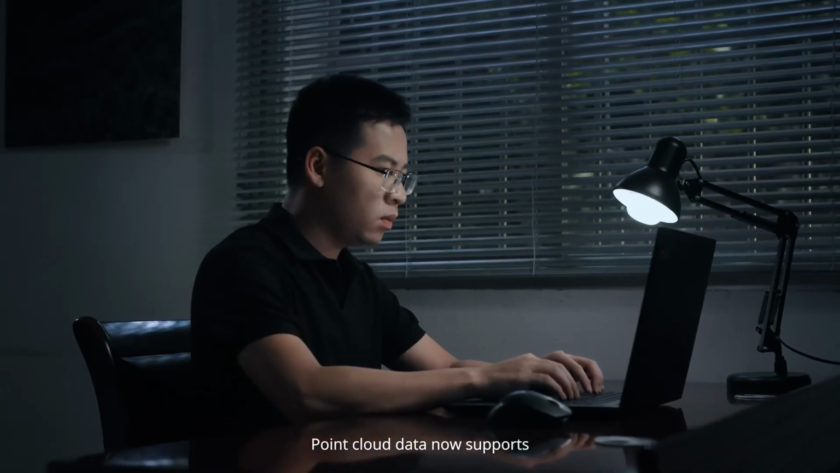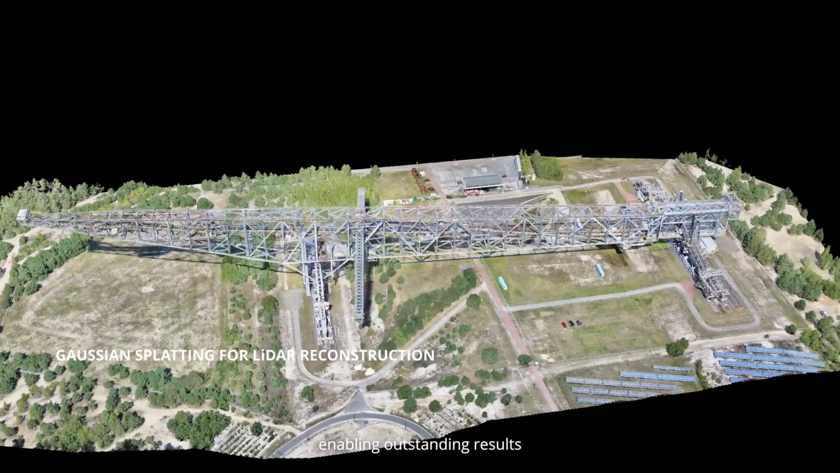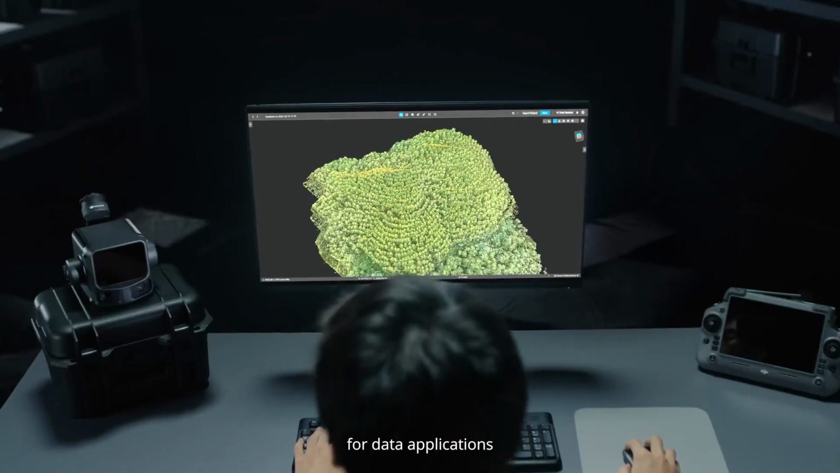Point cloud data now supports 3D Gaussian fusion reconstruction, enabling outstanding results in complex structure modeling. Zenmuse L3 also offers a complete suite for data applications.